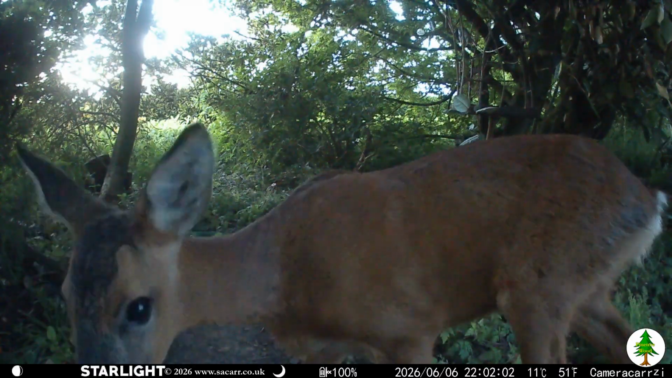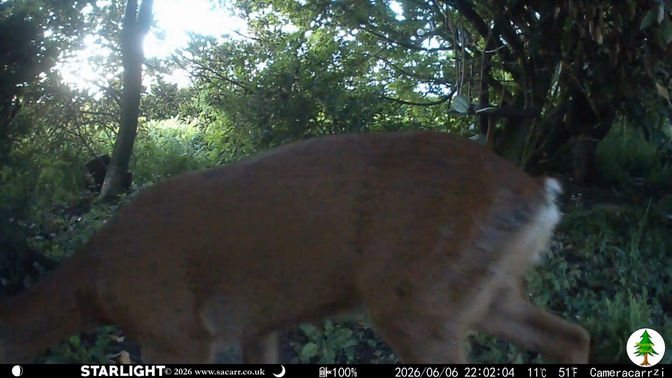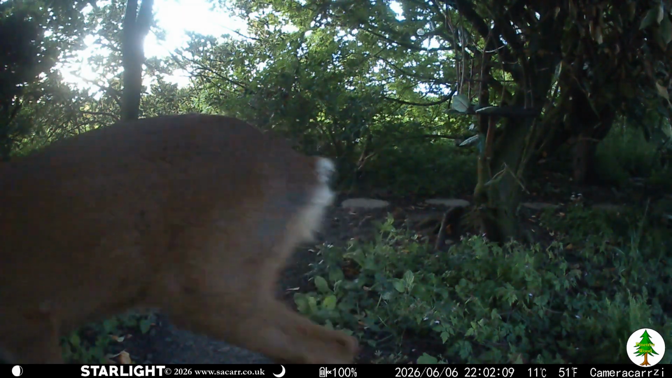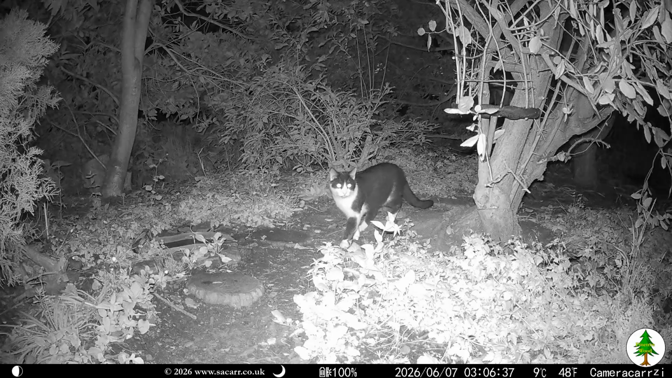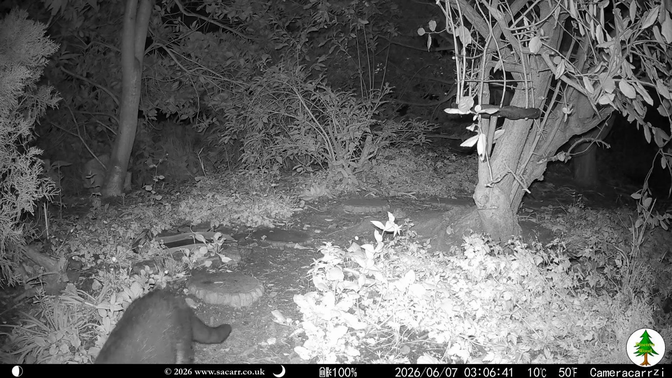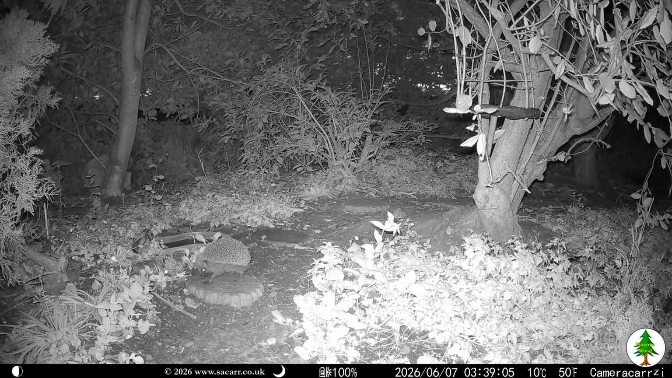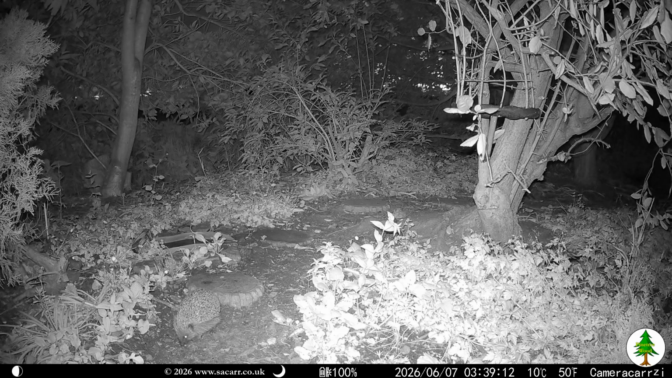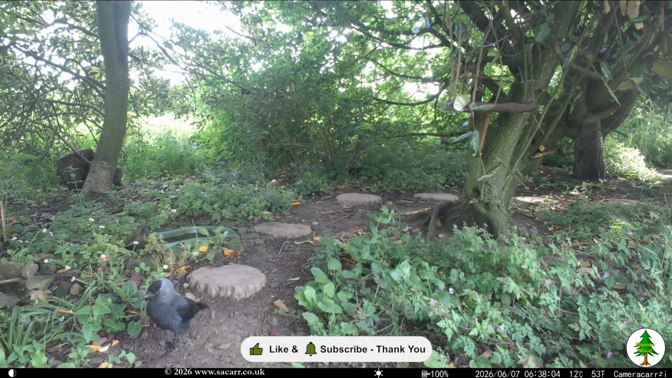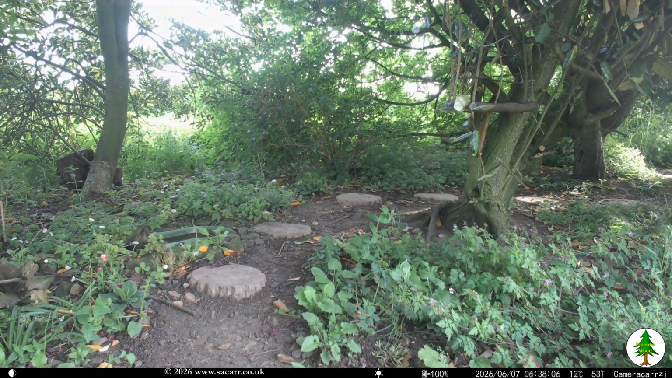At 10 p.m. I was very surprised to see another visit by the deer. I'm guessing it was the same one as in late May. That evening, Tuxedo the cat came through the wood. Cherry the hedgehog followed around half an hour later. By dawn, the jackdaw was back, but the day was quiet after that.